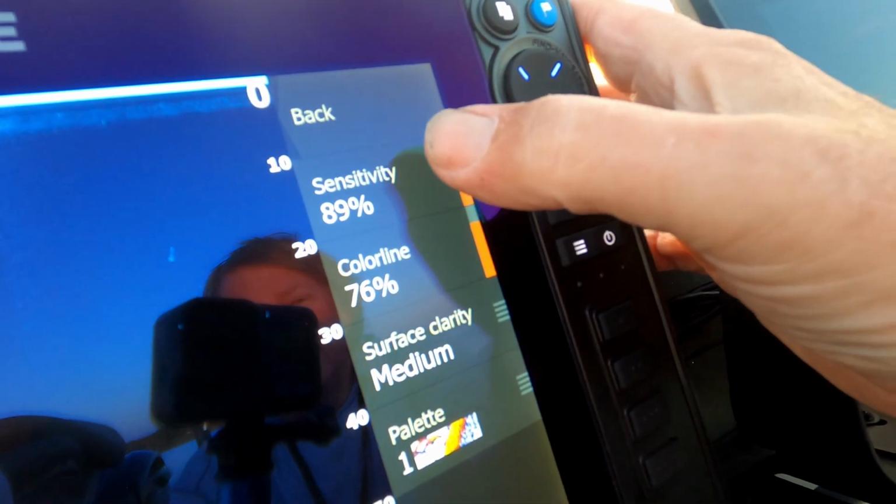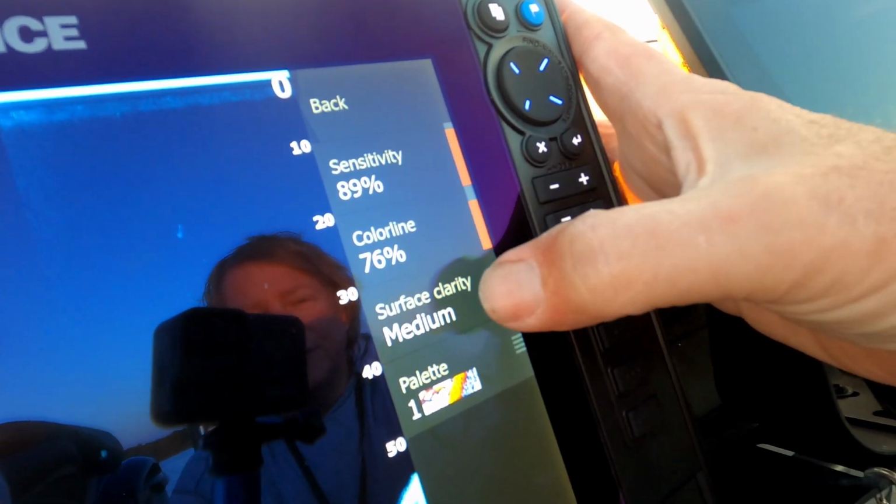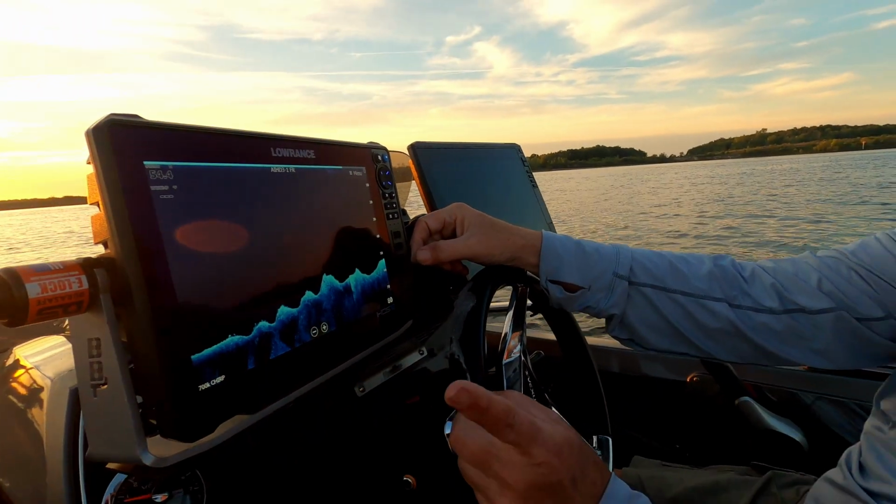On the fish reveal options, unfortunately we're not on any fish, but these are the settings we've got on the machine here. Sensitivity 89, color line at 76%, surface clarity medium, and I put it on the standard sonar palette, which is your palette 1, the default palette that you have.